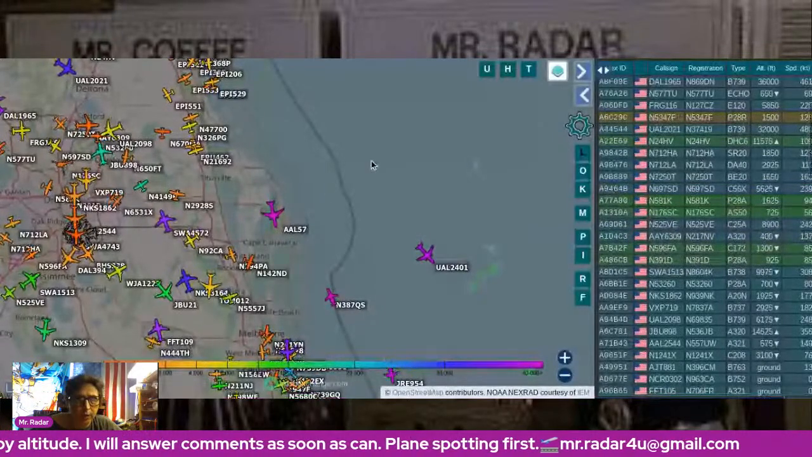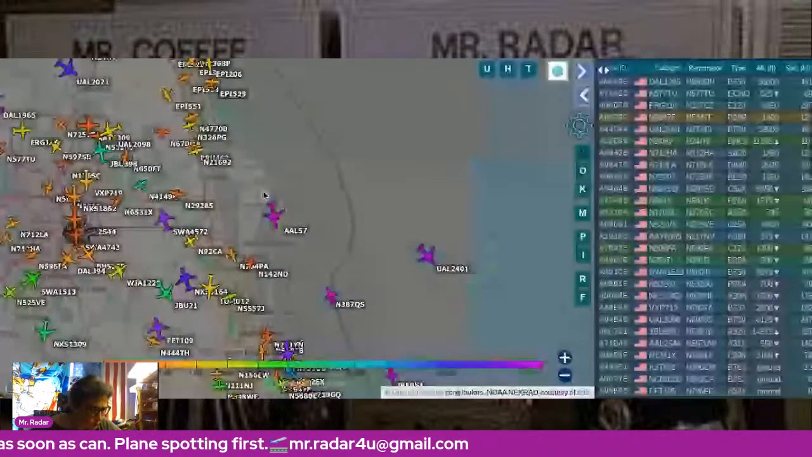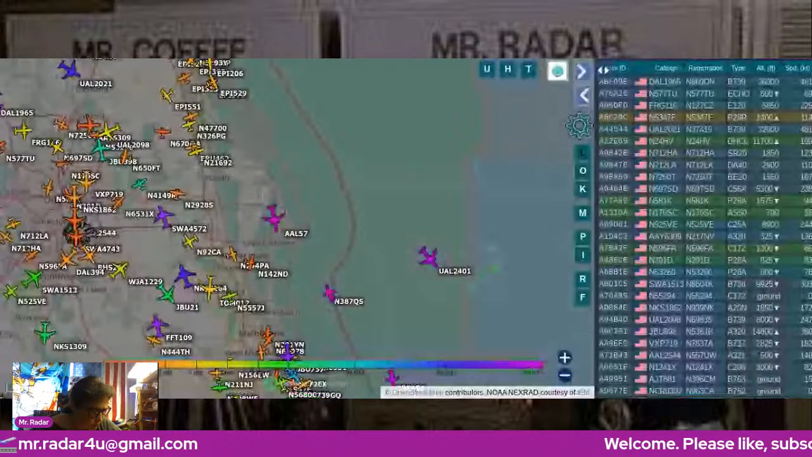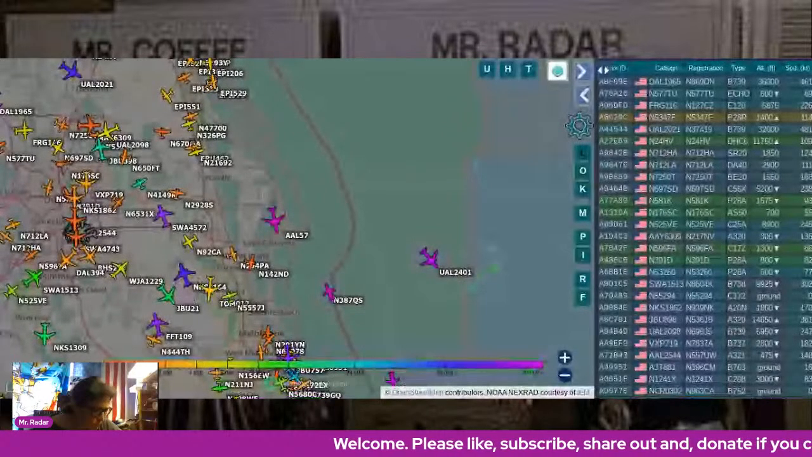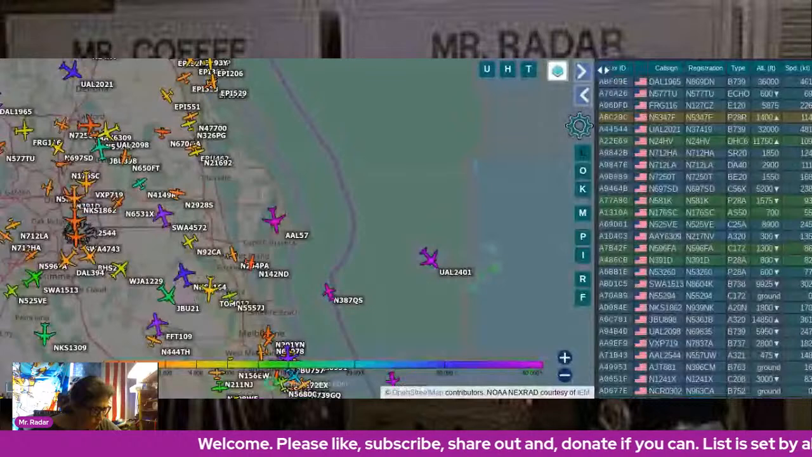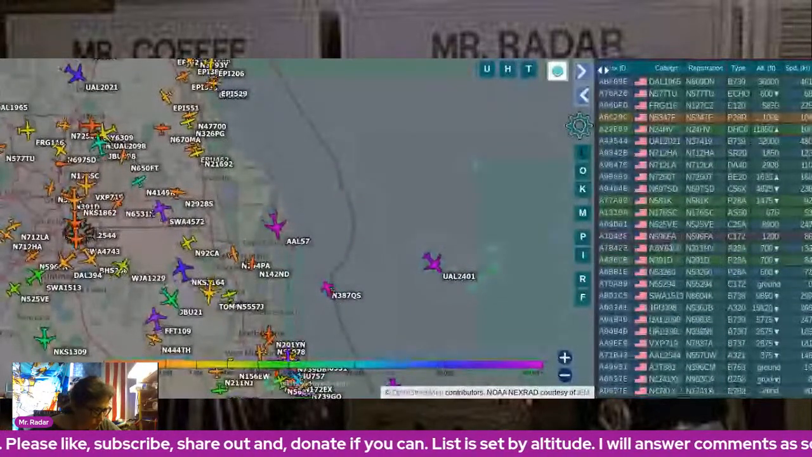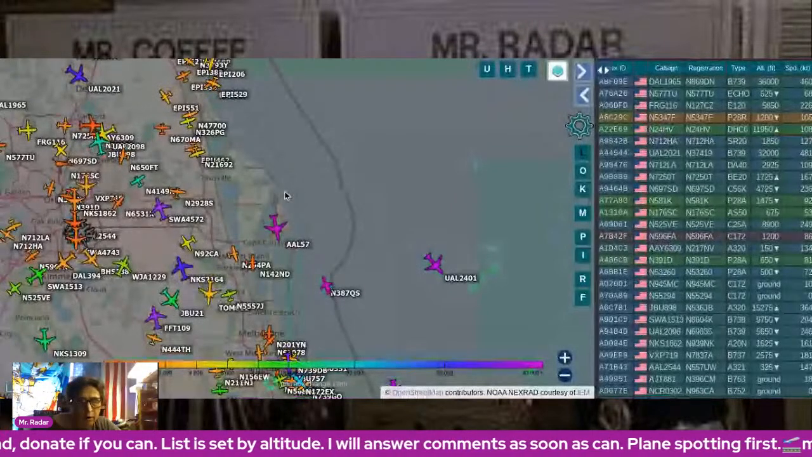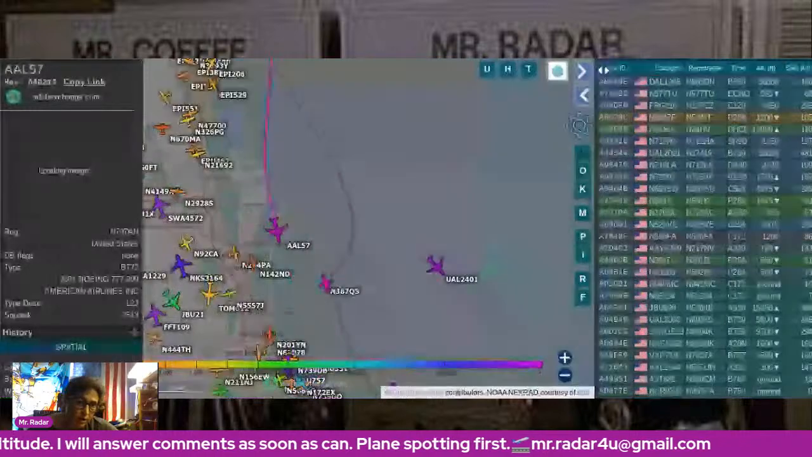Okay, working on it now. It does allow me to see each aircraft.